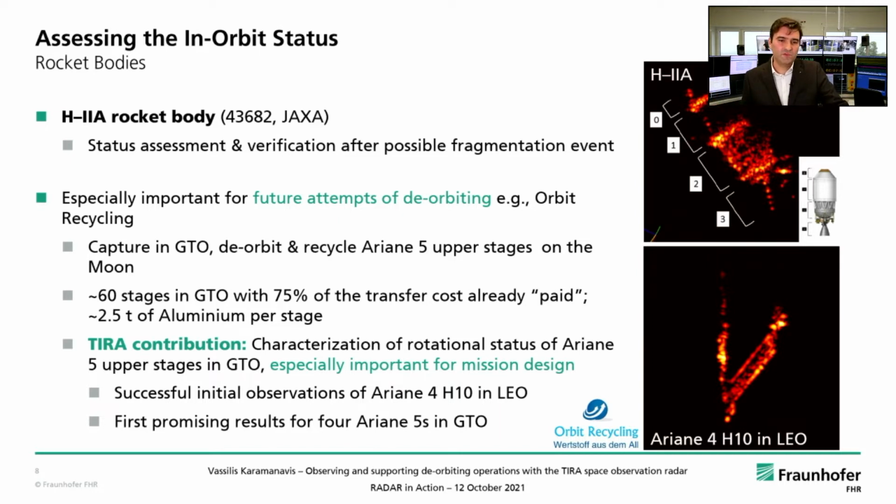The TIRA contribution here is that we aim at characterizing the rotational status of Ariane 5 upper stages in geotransfer orbit, and that is especially important for the design of this mission that aims at grabbing and deorbiting these upper stages on the Moon. We have started with an initial observation of an Ariane 4 H10 upper stage in low Earth orbit.